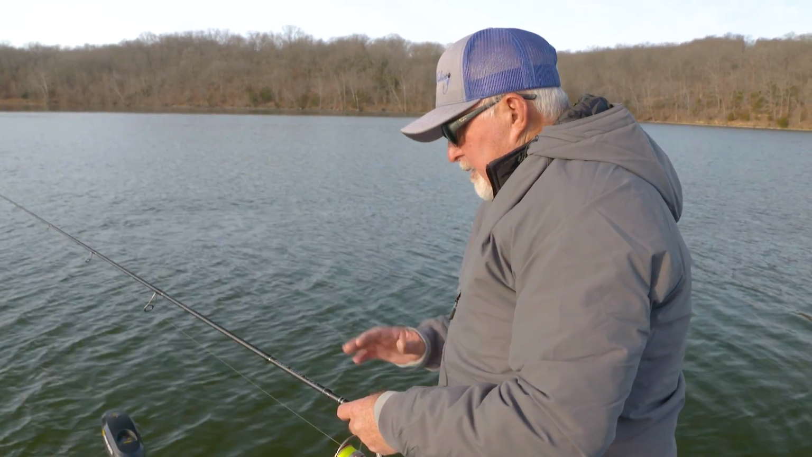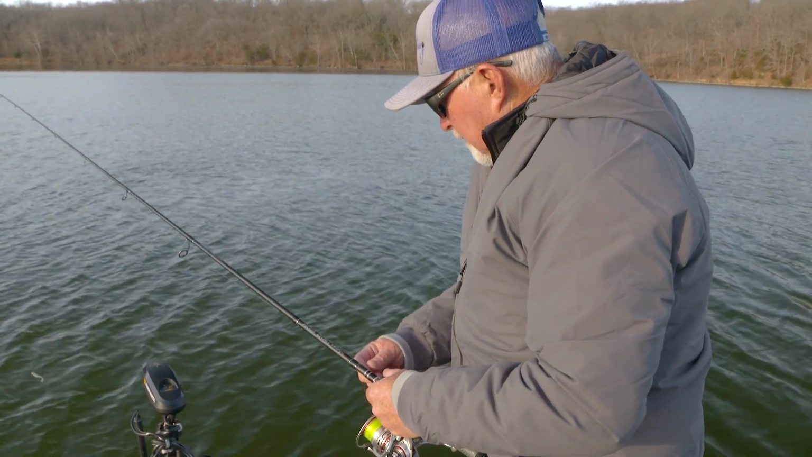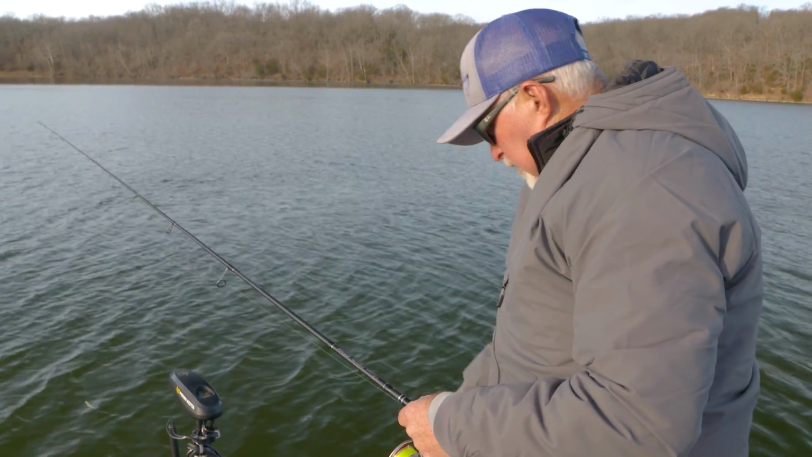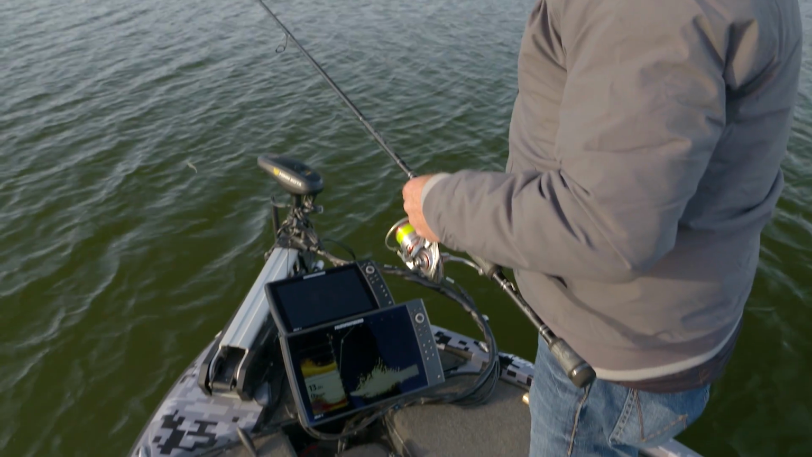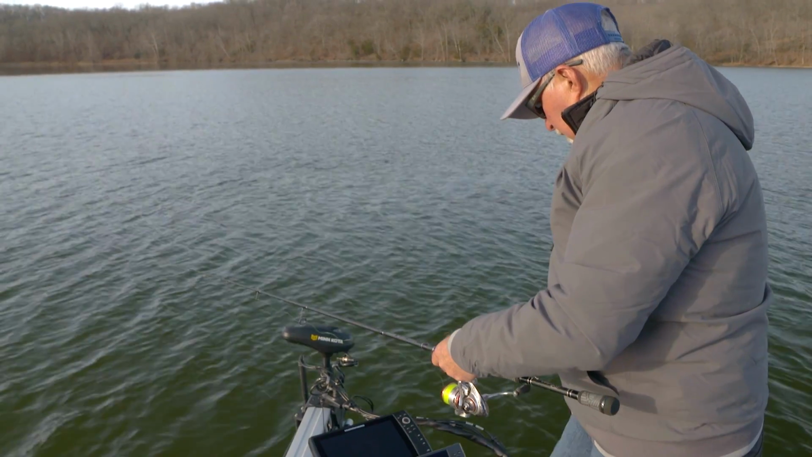I wound up buying a 7.4 FX rod because whenever you're looking down all the time, you have a tendency with a short rod to maybe let that trolling motor eat your jig. So what I try to do is get one just a little bit longer just so I could try to avoid that.